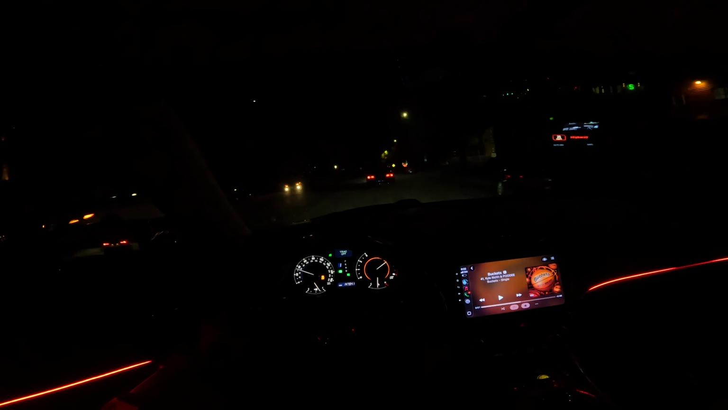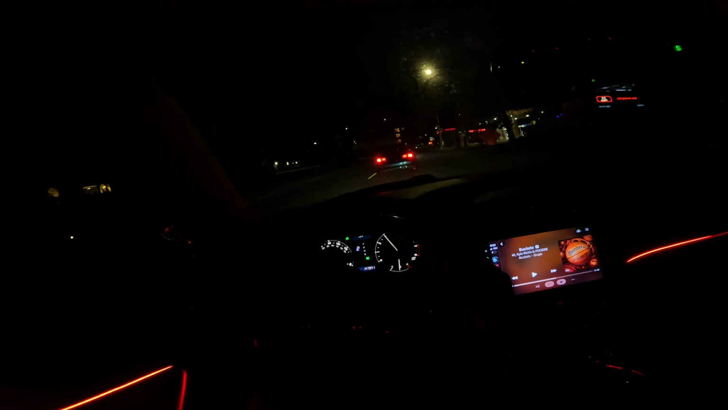It's very chill, very calm. This car's extremely loud. Those downshifts are crisp.